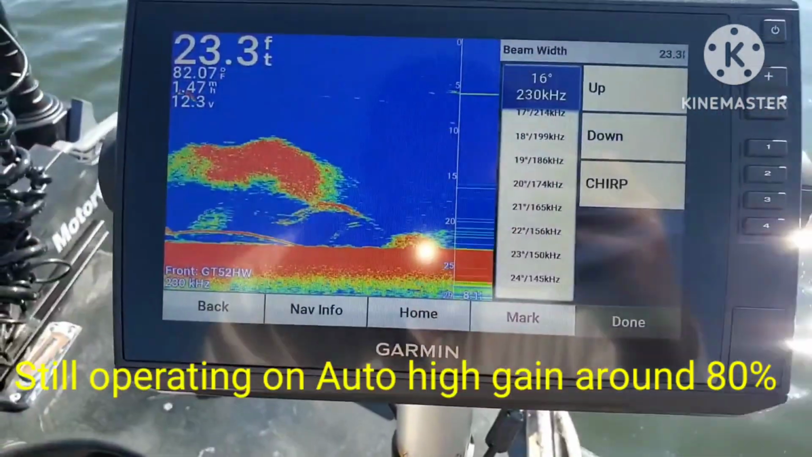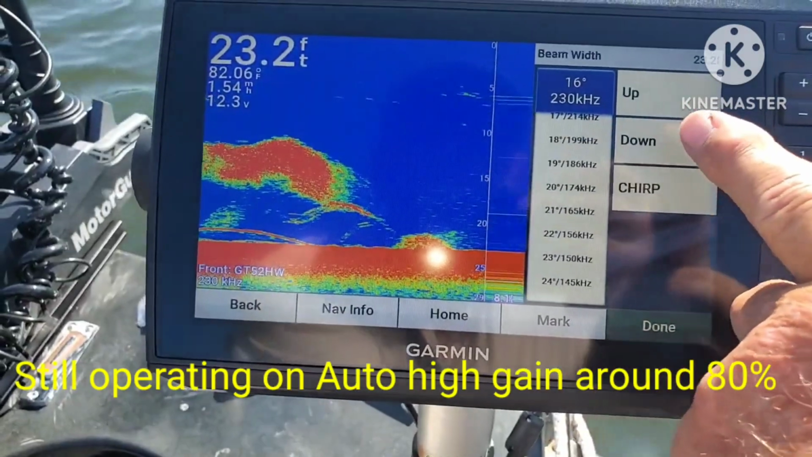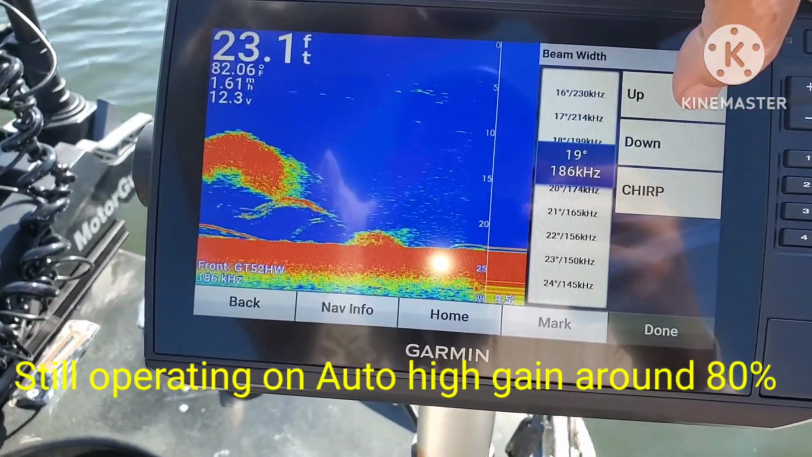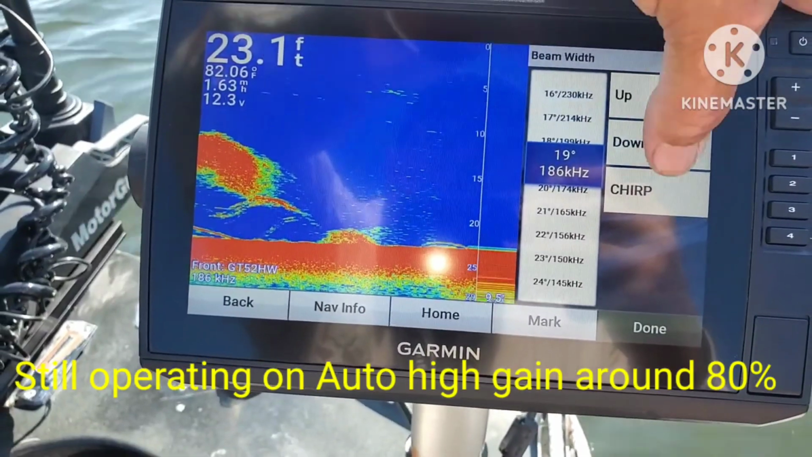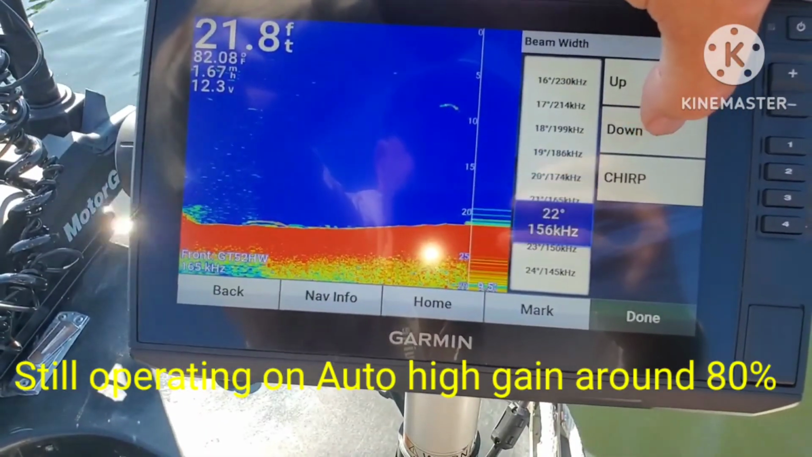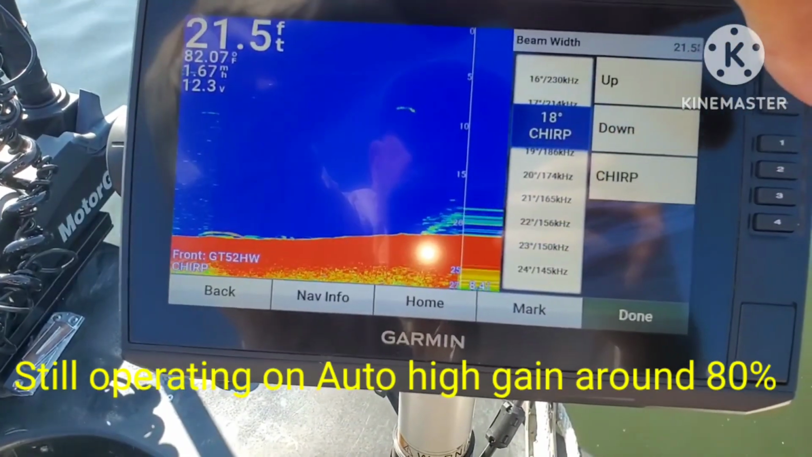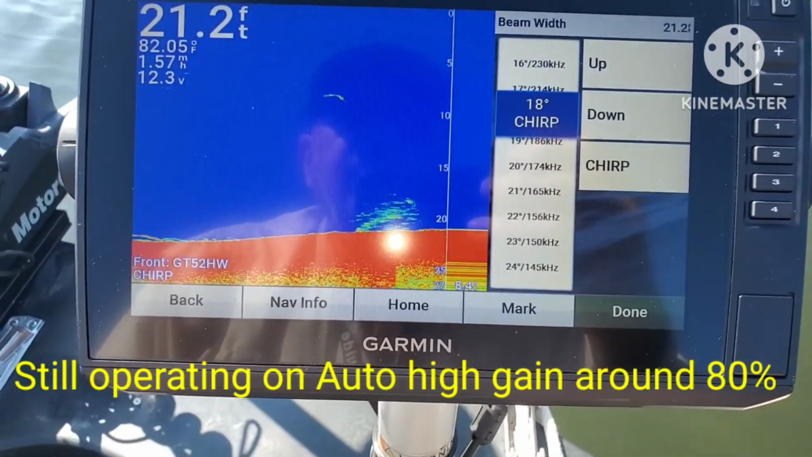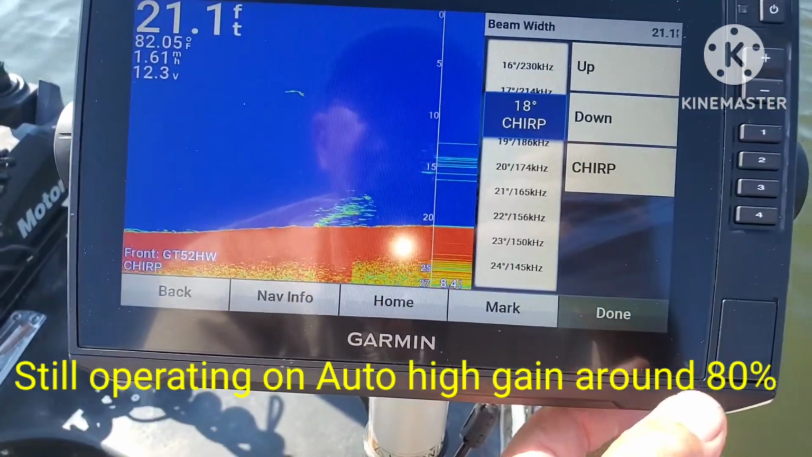We're at 16. Go down the scale. Back to chirp. Chirp is 18 degrees, my bad.